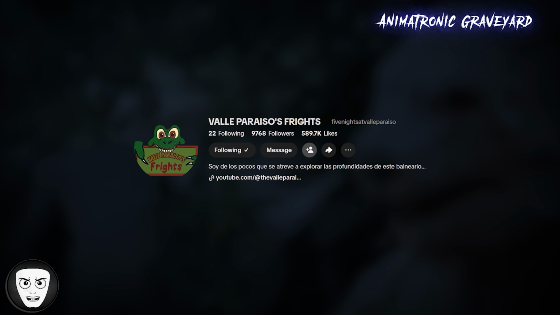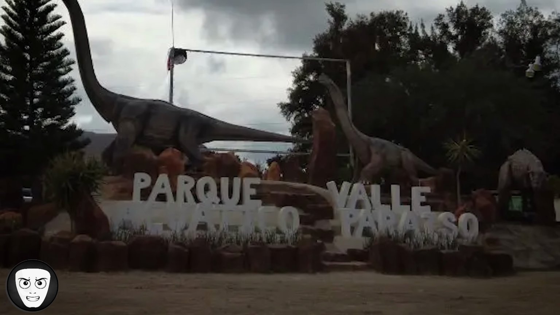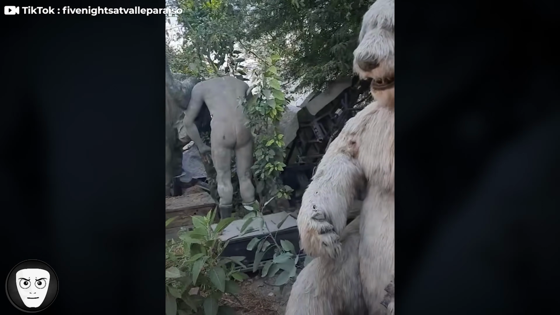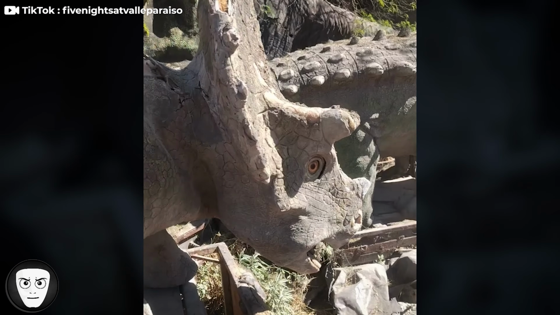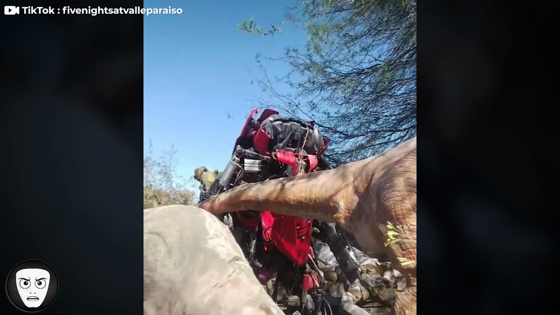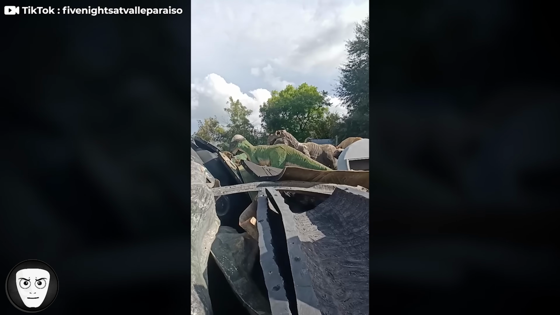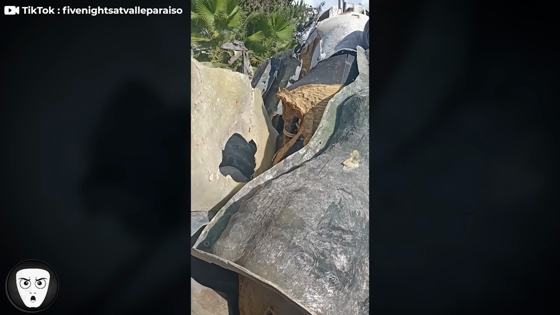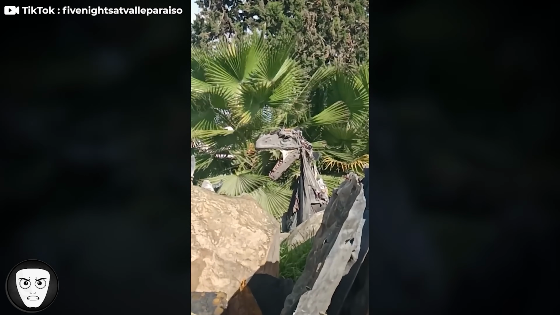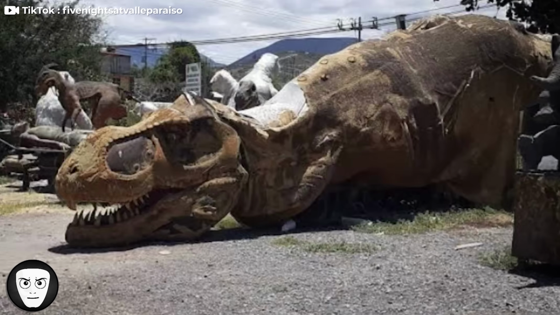TikTok user 5 Nights at Valle Paricio went on a hike and explored Parque Acuático Valle Paricio in Mexico. While there, they came across something unusual, what they described as an animatronic graveyard hidden behind the water park. The area appeared to be filled with dozens of dinosaur animatronics, all stored together in a large outdoor space. Many of them looked damaged, weathered, or partially dismantled. There were no clear signs of maintenance, or any reason why they were left there like that. Everything about the place felt off, and seeing so many lifeless figures gathered in one spot only added to the uneasy atmosphere. So, would you explore a place like this?